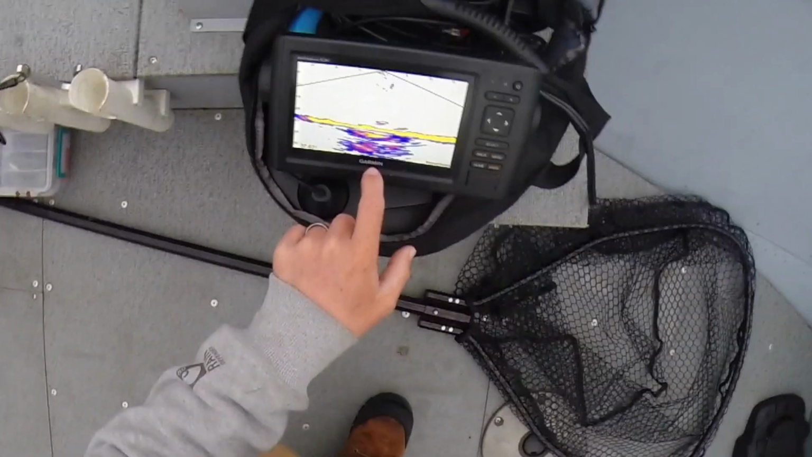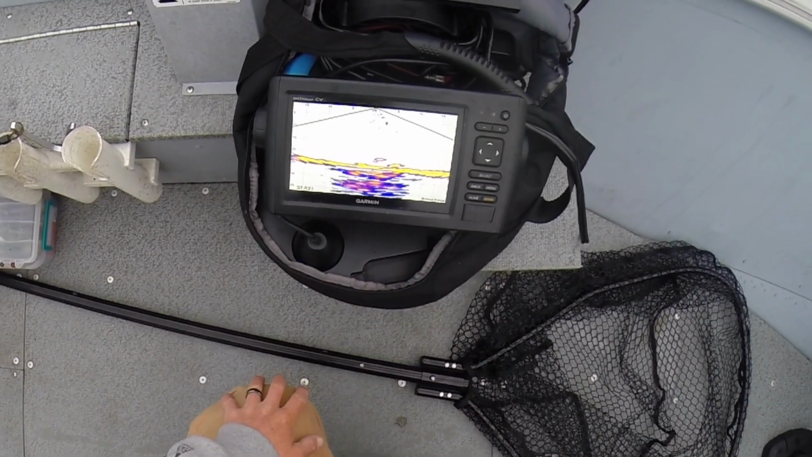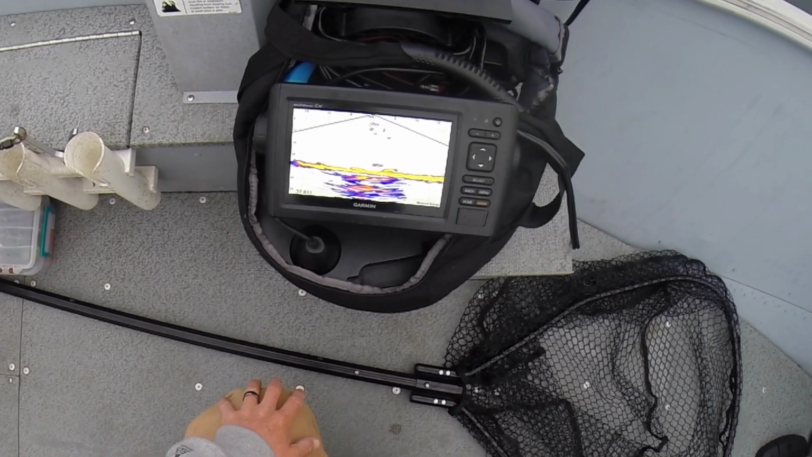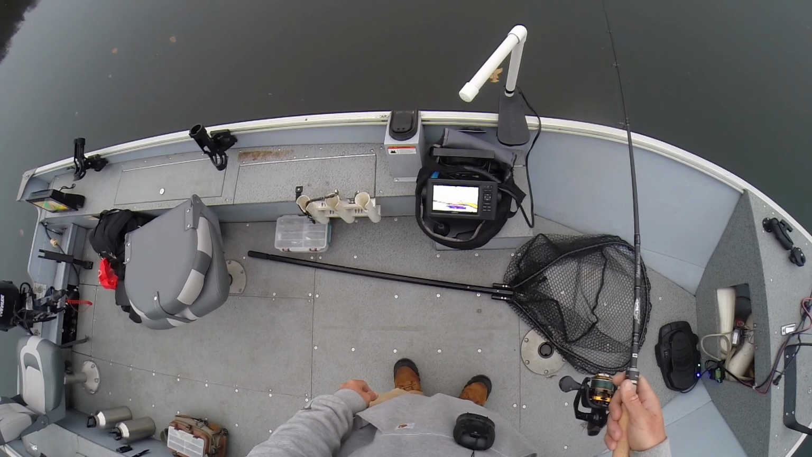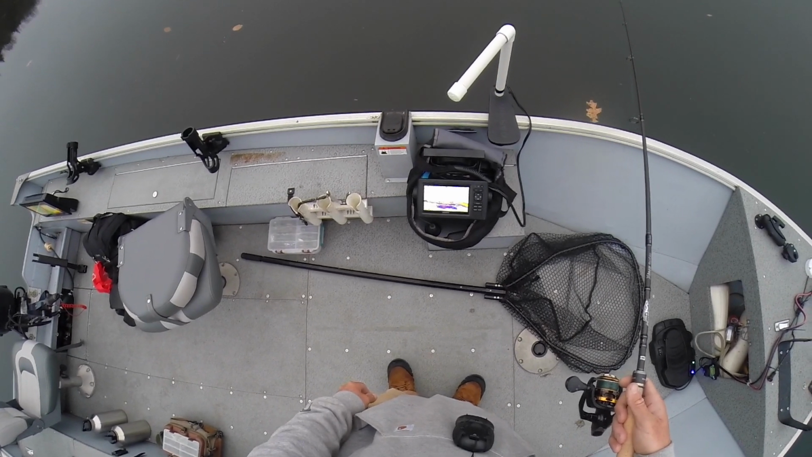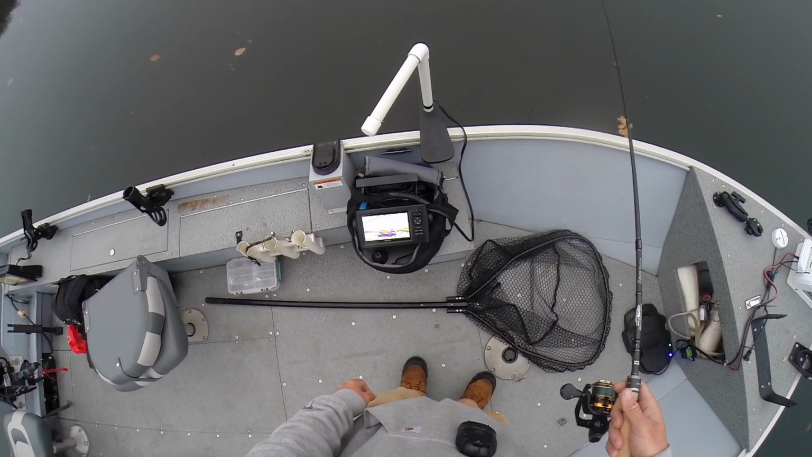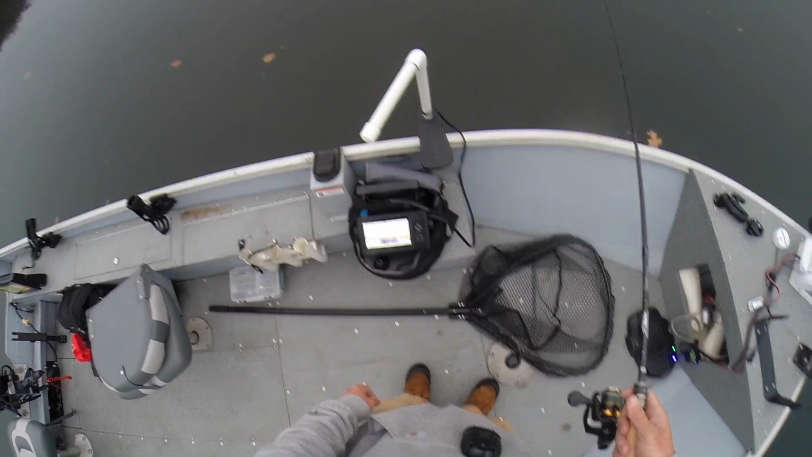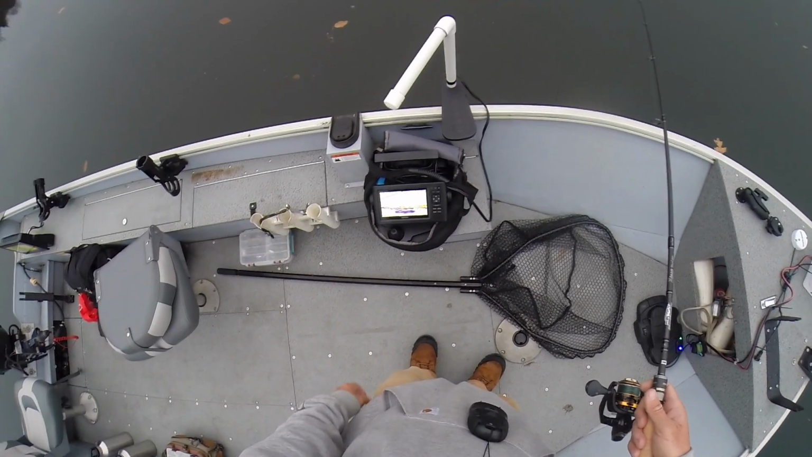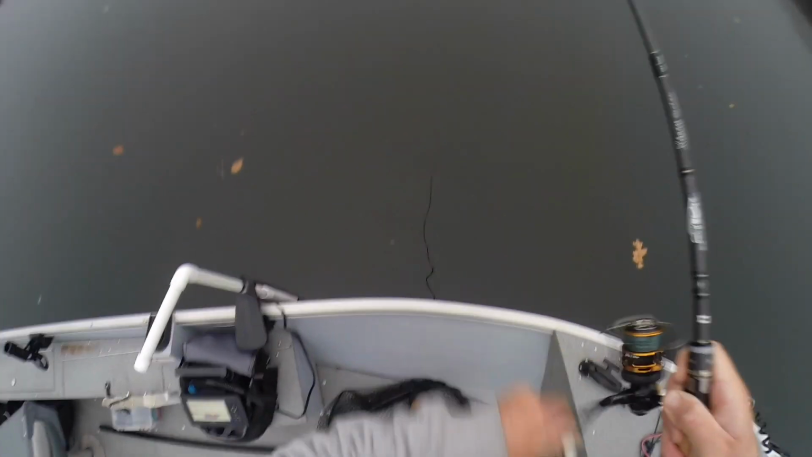Okay, so the unit that I'm using in this video is the Garmin Panoptix Ice Bundle, and I have a new prototype adapter for the transducer so that I can use this bundle on any boat. I got this on my little aluminum boat. I have this unit right now in the live view down setting, which gives you a super wide angle in real time, which is really awesome to video game fish. I'm marking a fish, I'm working this fish, and finally I got this fish to commit and take the bait.